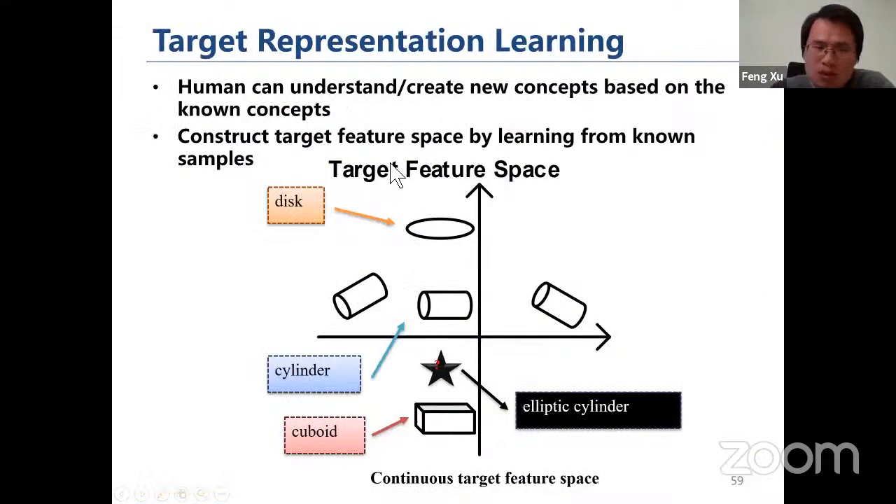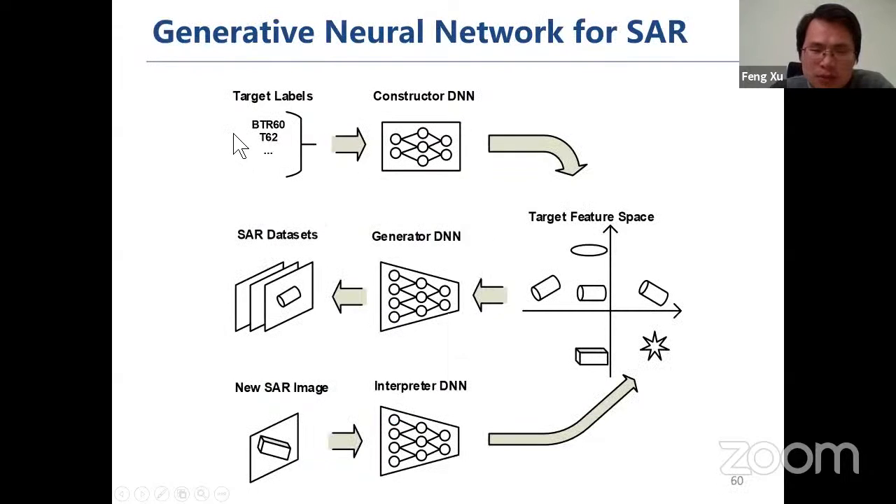Next is an interesting work, what we call targeted representation learning. Basically, we try to construct a target feature space given a few training samples. For example, we have this target space, which is constructed with dimensions that have a specific physical meaning. With that, we are able to interpret the target feature space to generate different samples. And this is a neural network.